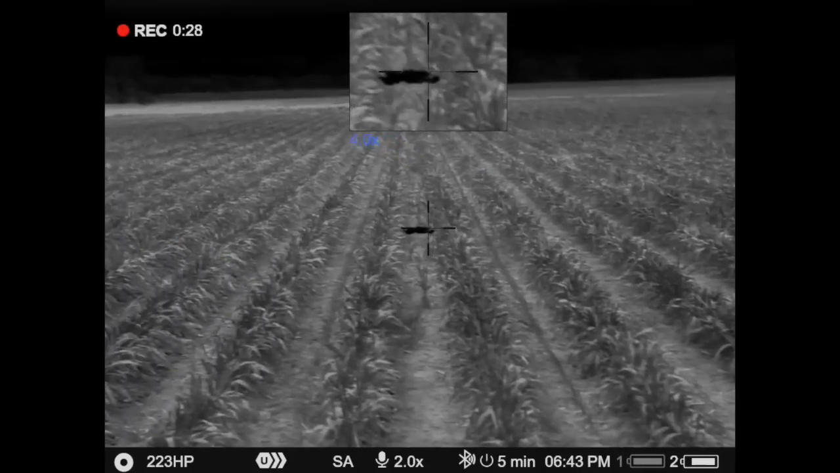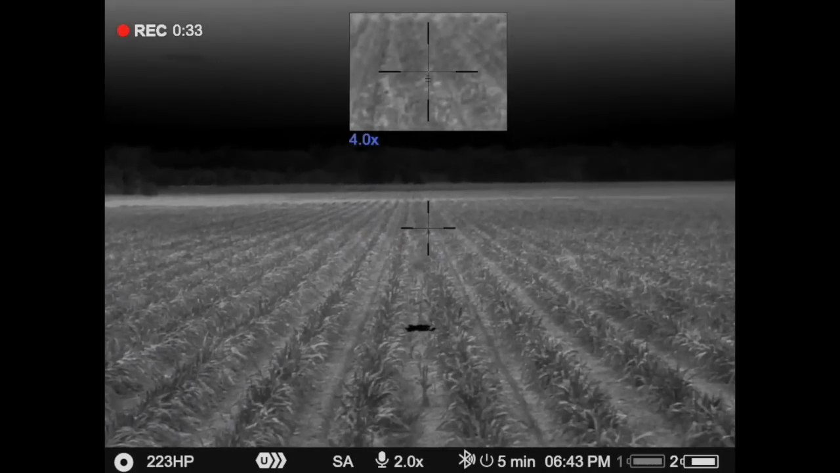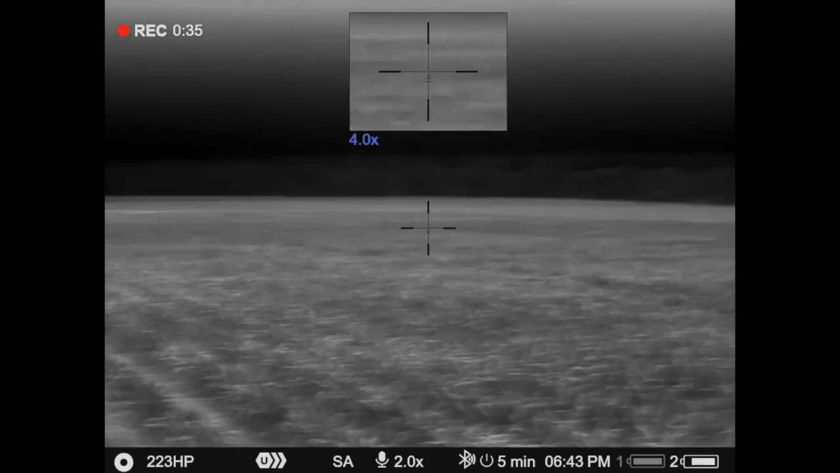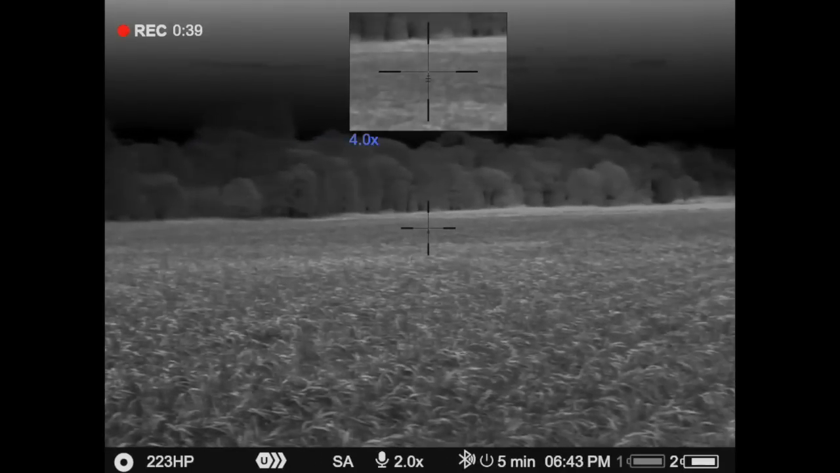That first dog there that I got, thankfully I got him right through the heart. He just dropped where he was, didn't even make a noise. This other one then came back looking for his mate.